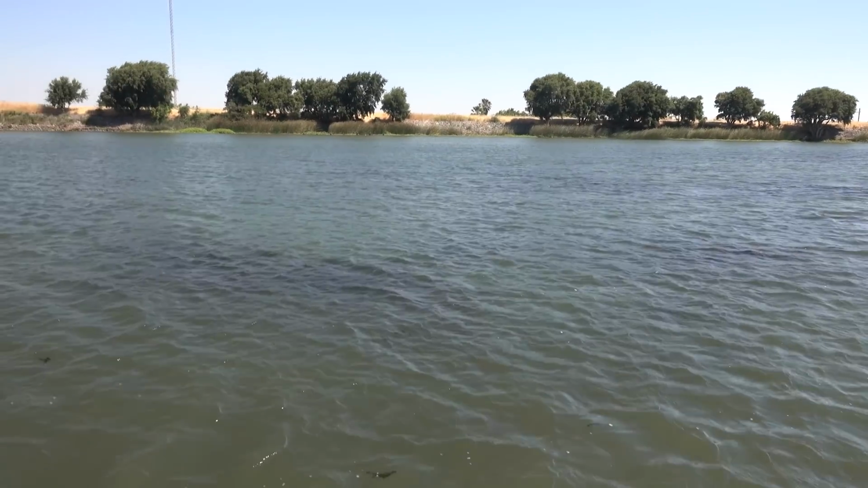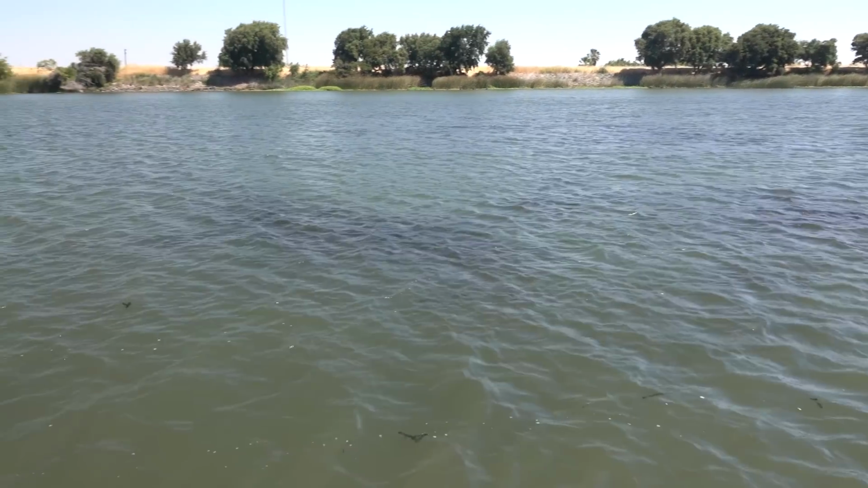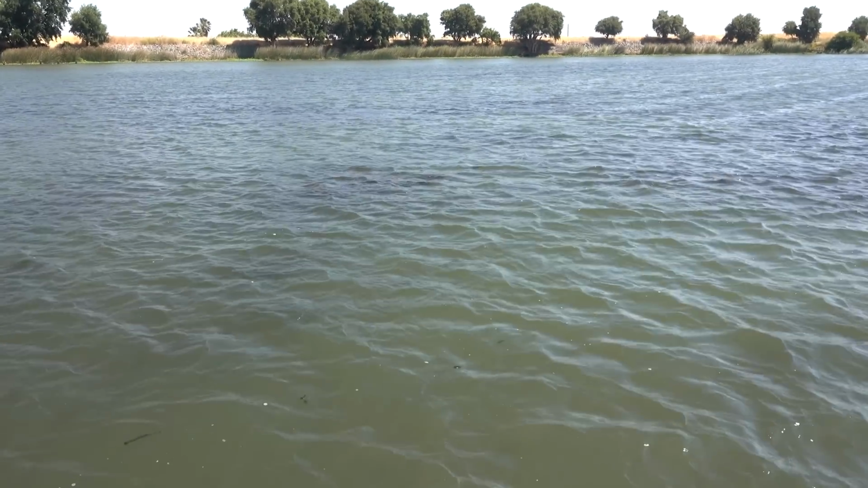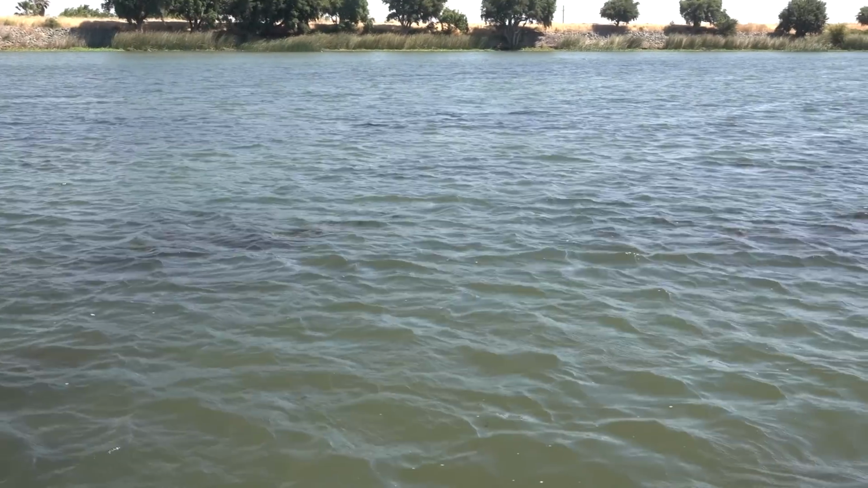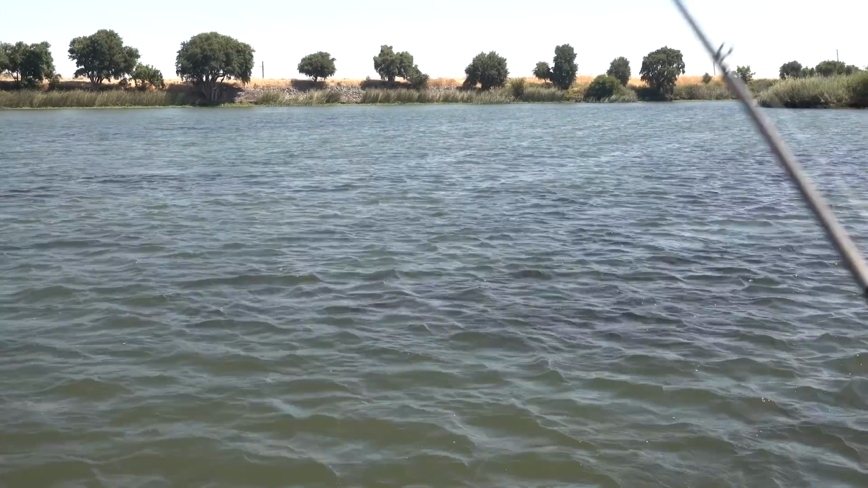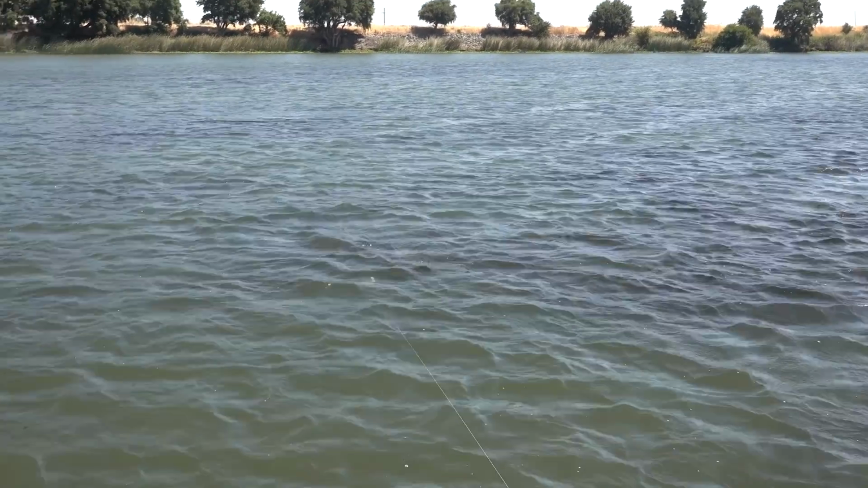And a little wind is always good. I'd rather have it windy than dead calm. The fish seem to move in a little shallower when the wind's blowing, because it creates a ripple on the top of the surface and it doesn't hurt their eyes.